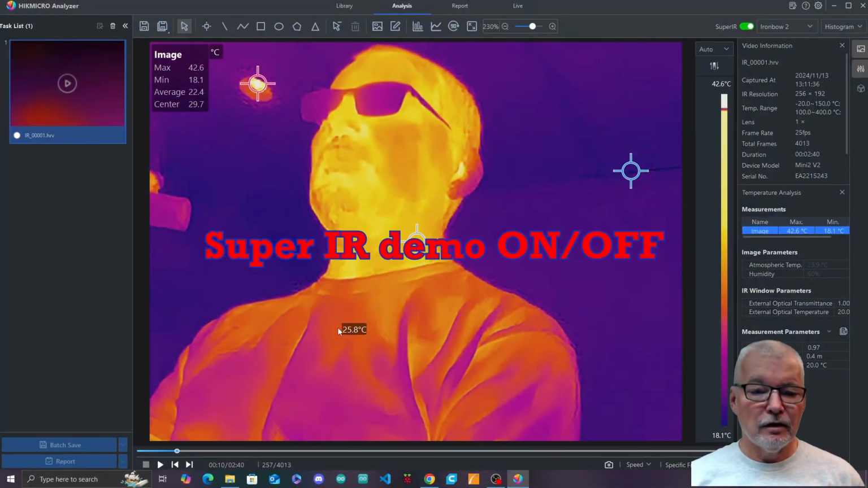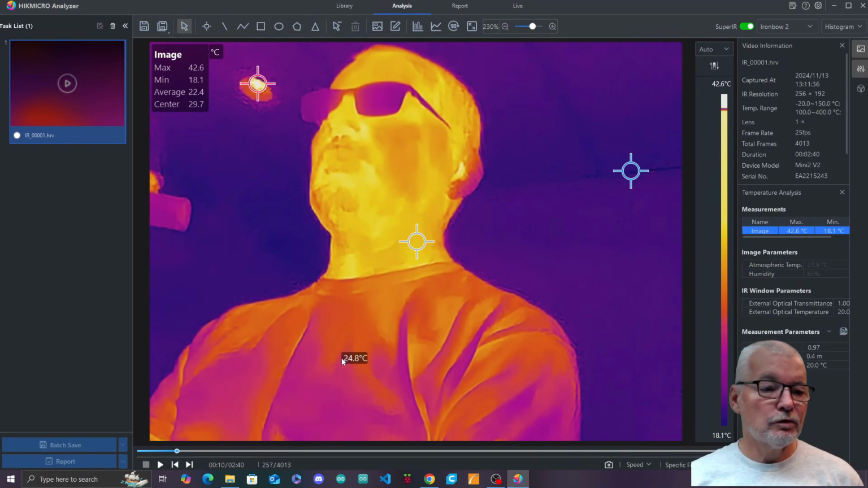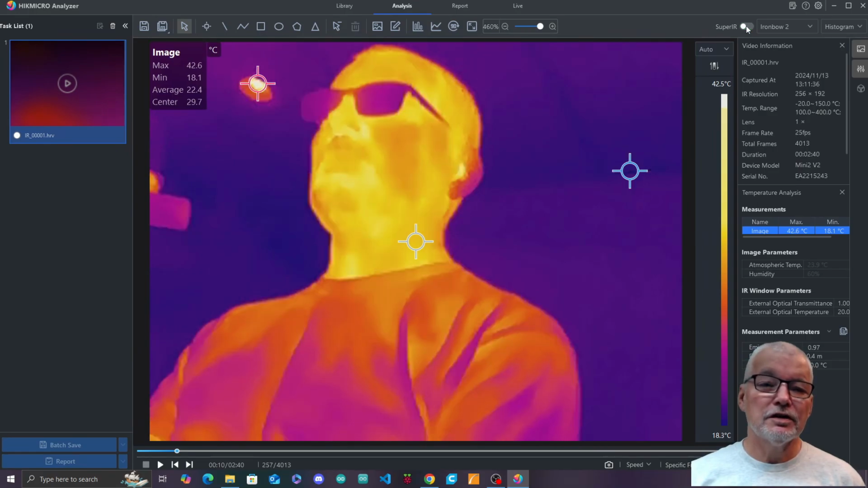So here we have one of the videos when I was recording through the HIKMICRO analyzer. It's going to be the same as when you're on the iOS app or the Android app. And so we will turn the super IR on there. If I turn it off, you can see it looks a bit blurrier, but remember this is only a 192 by 256